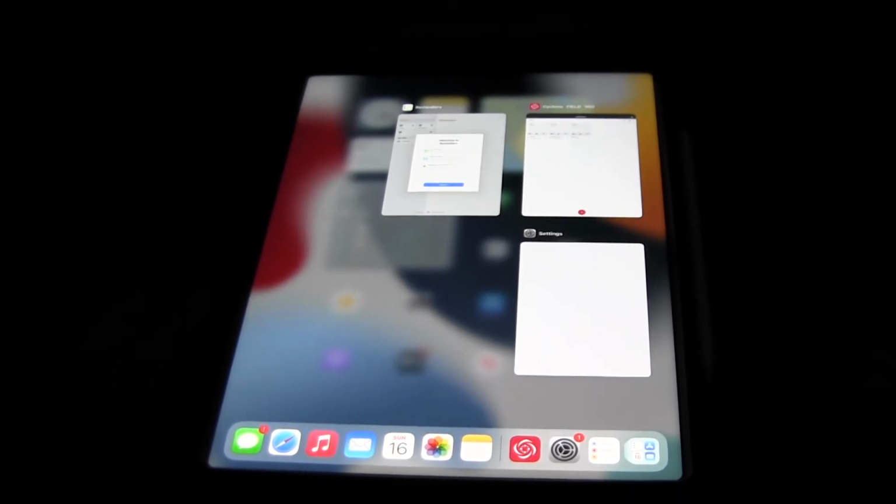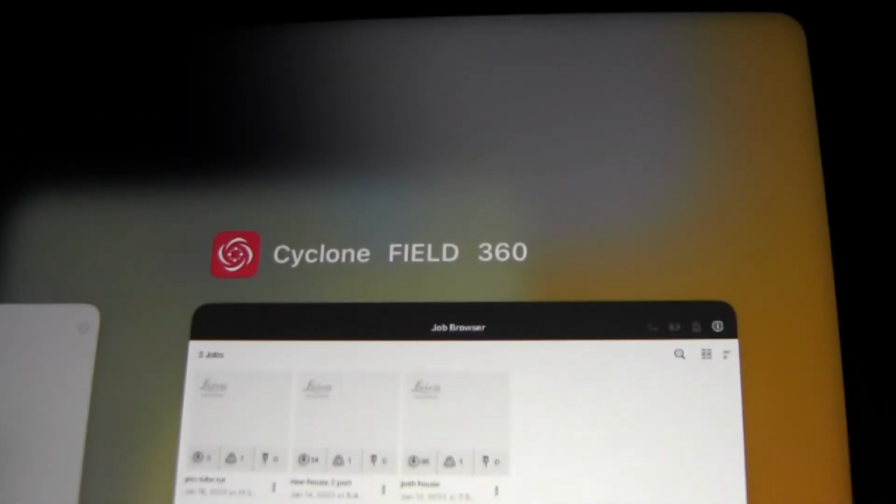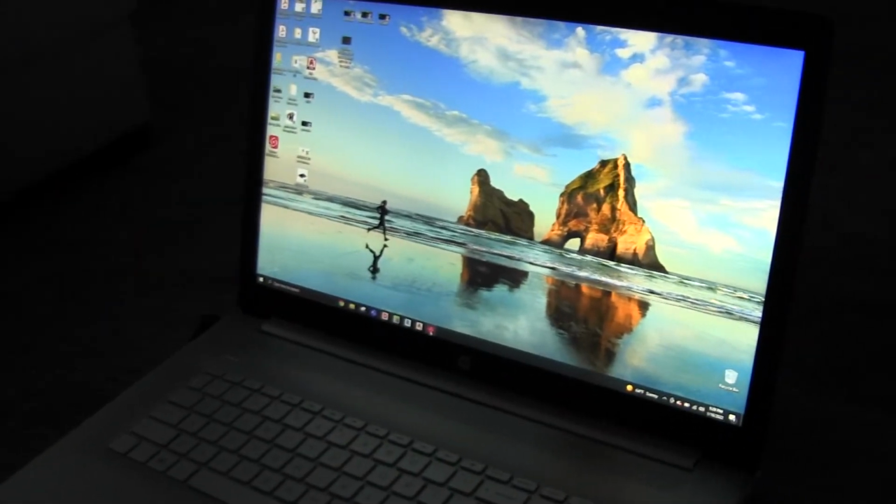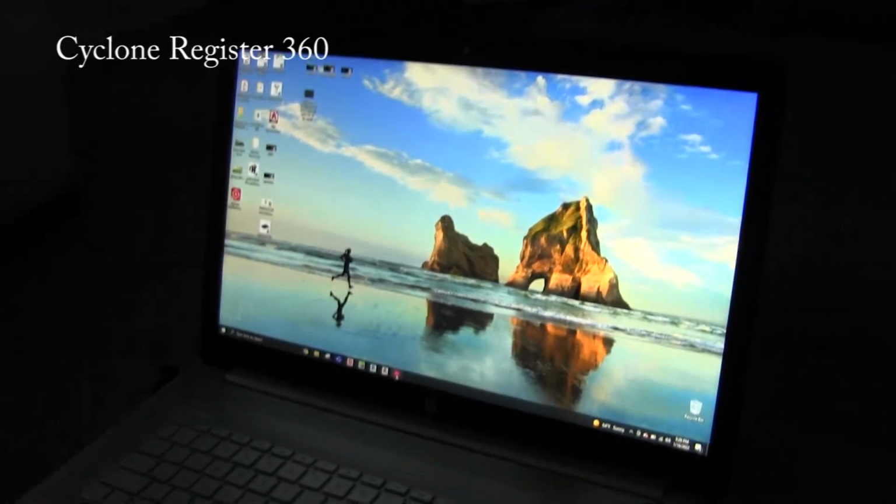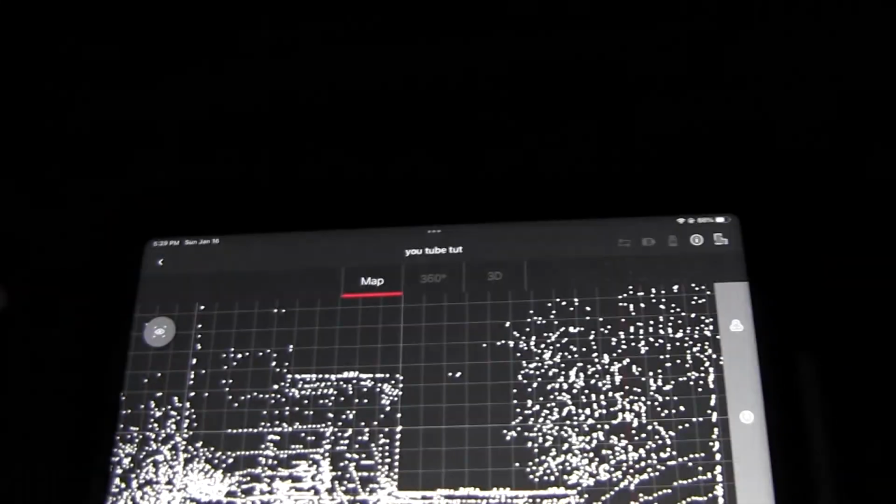Alright guys, since I'm done scanning in the field, I need to take all the information from the iPad, which is using Cyclone Field 360, and send it over to the laptop, which is using Register 360. 2 different programs. So here's how you sync it up. Go back to the iPad, get back into the project you're using, which is this one.